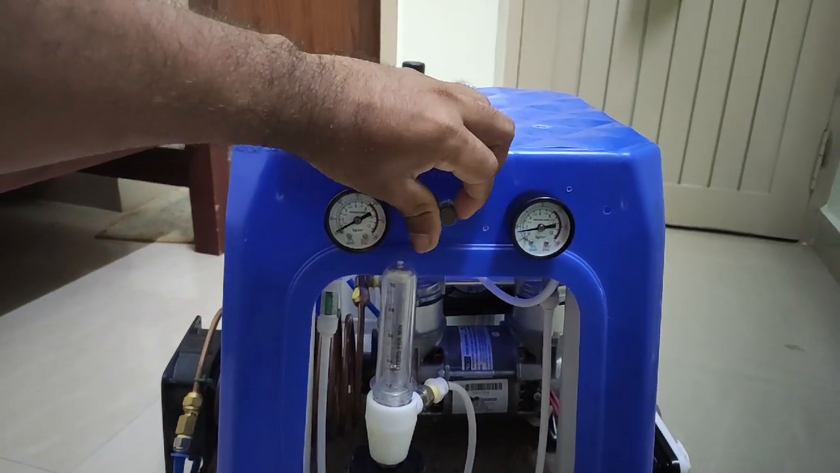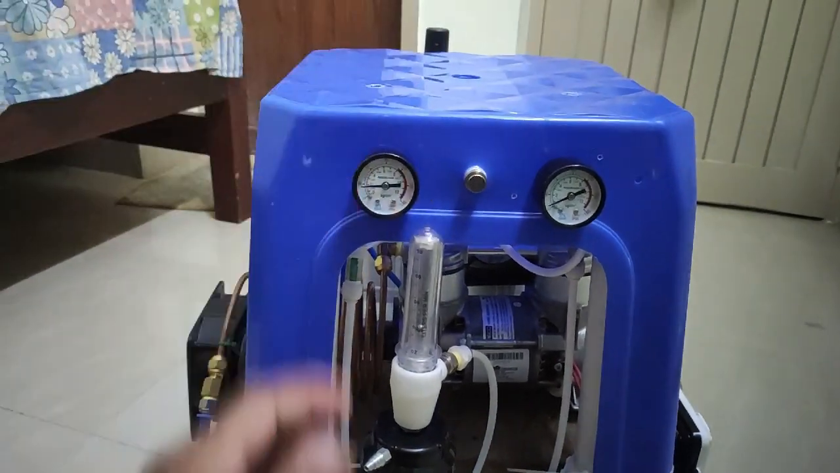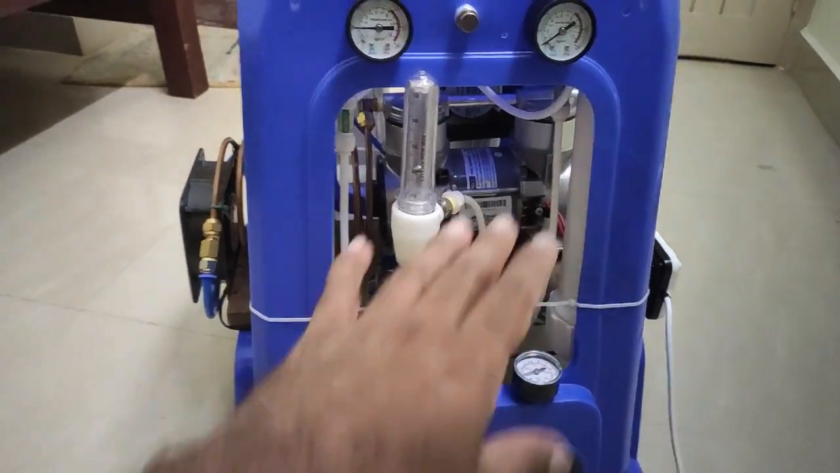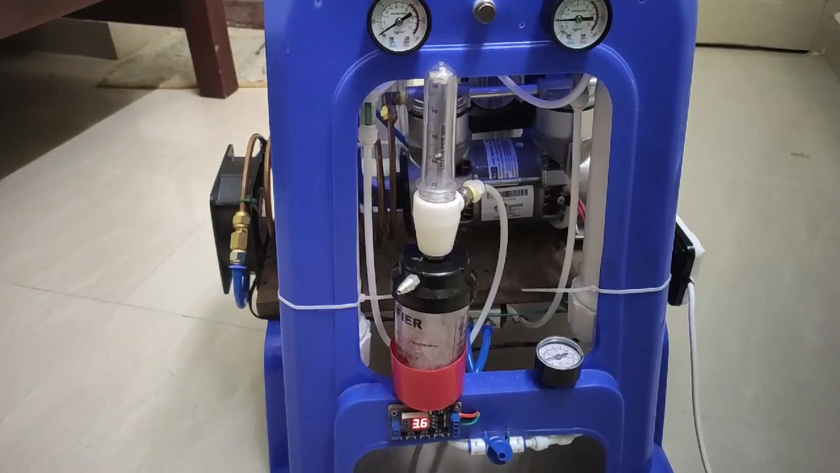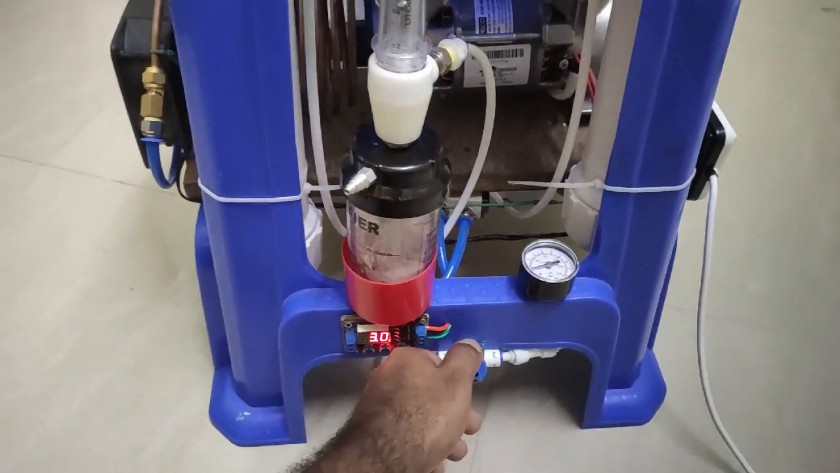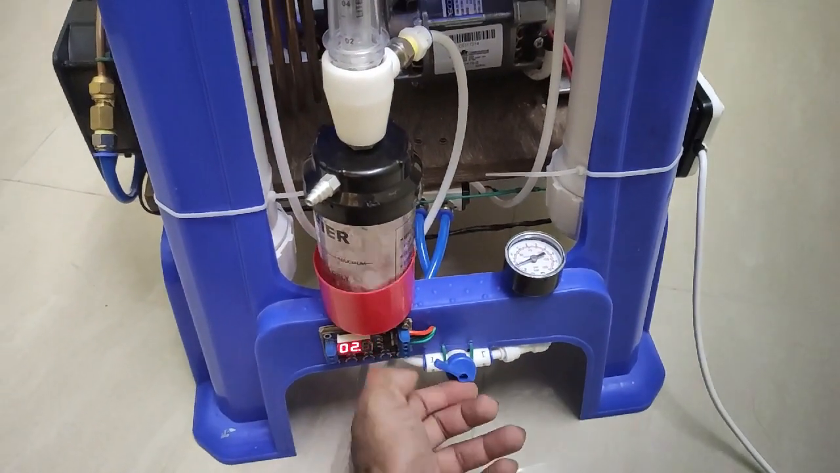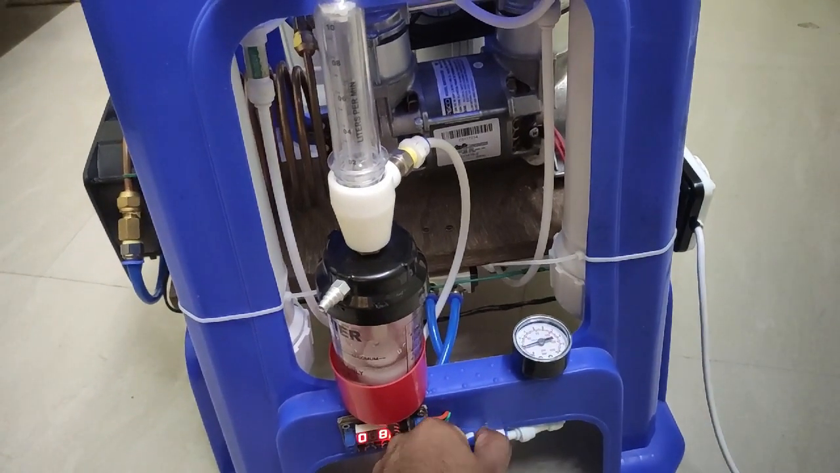We can change it according to our need and fine tune it depending on the output. I have the oxygen analyzer, but I have not connected it to this. I'm still thinking of a way to place the oxygen analyzer within the setup. This helps to regulate the output. If we close it, it's off.